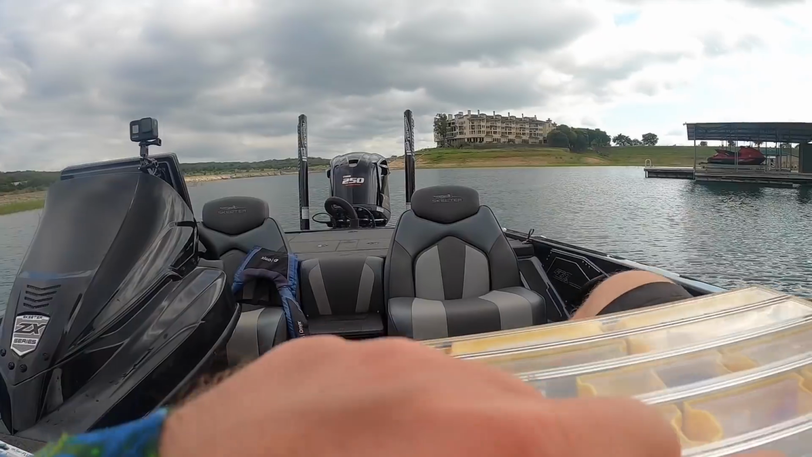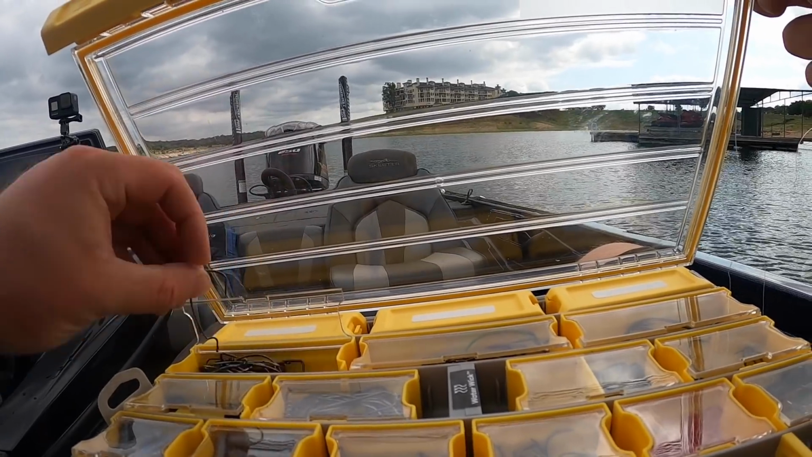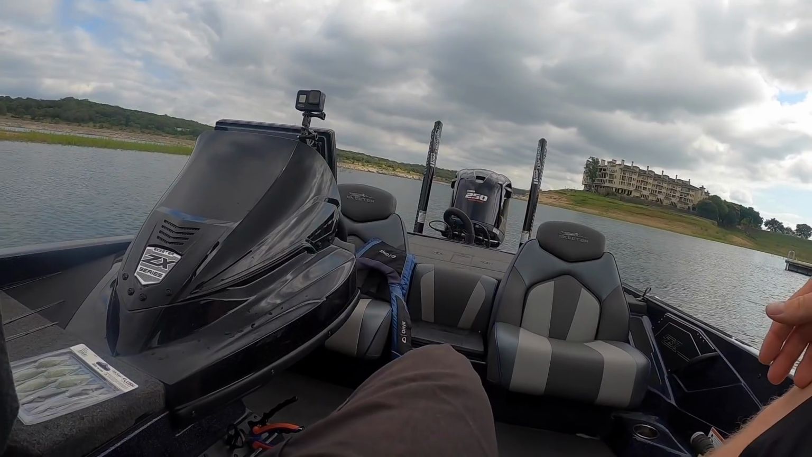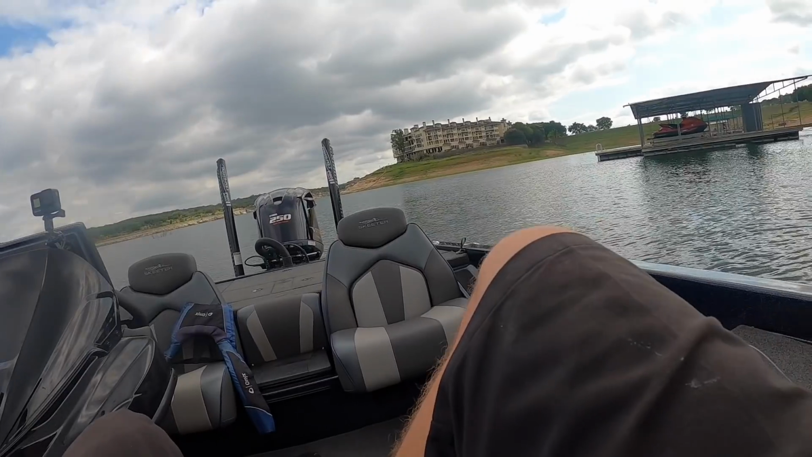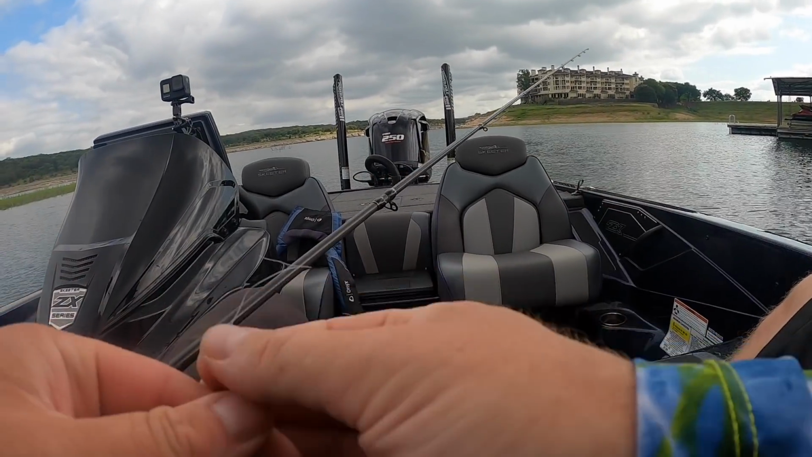Terminal tackle, tied on. Bloop. Well, the fish are eating today. That's good. Catching some fish. My boy Trey catching himself some fish.